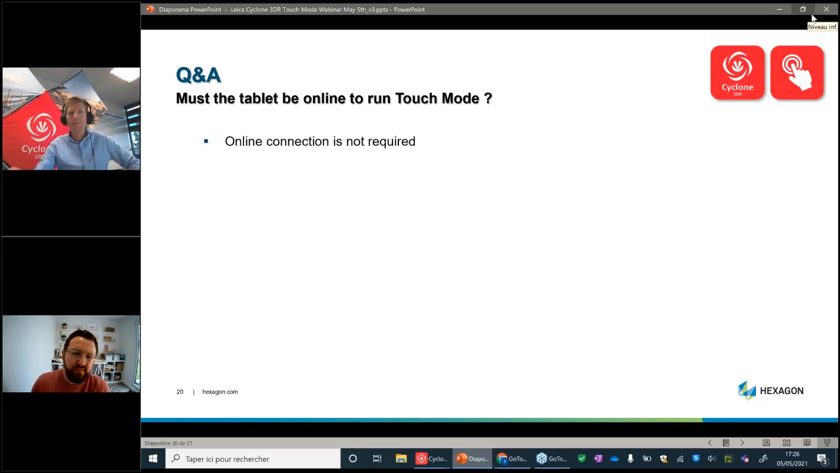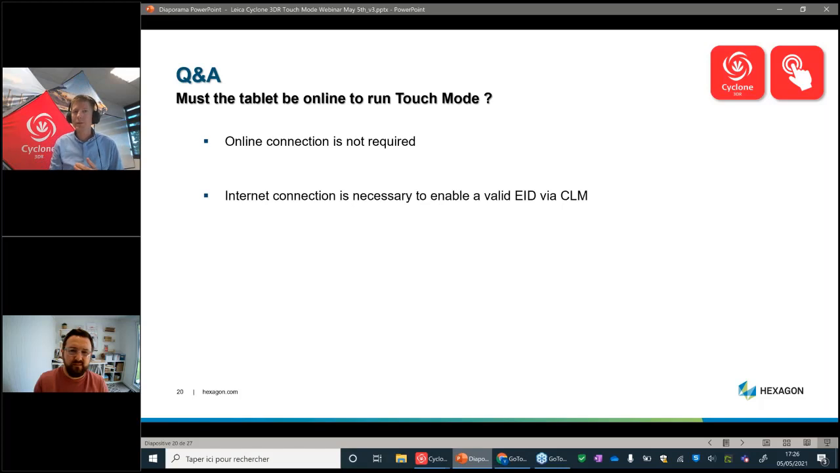No, indeed, Paul. Online connection is not required. I think this is the same for Cyclone 3D desktop mode. So Cyclone 3D in general, desktop or touch mode, doesn't require a connection to the internet. Maybe one recommendation, at least, is to validate your license, to enable a valid EID via CLM before going in the field.